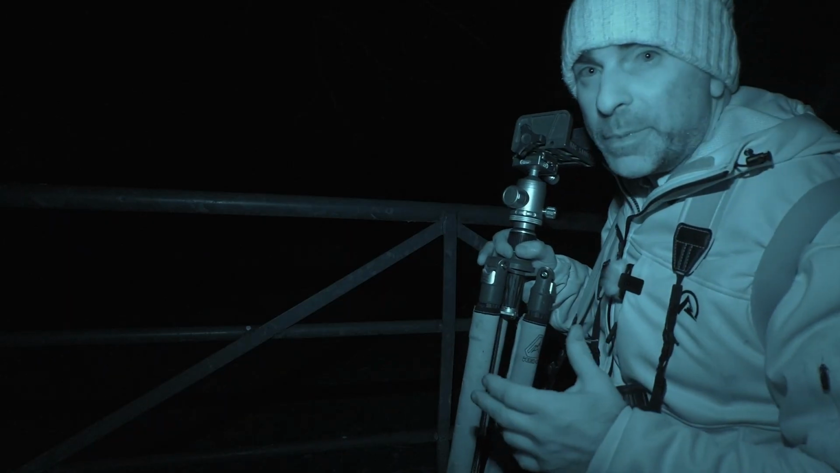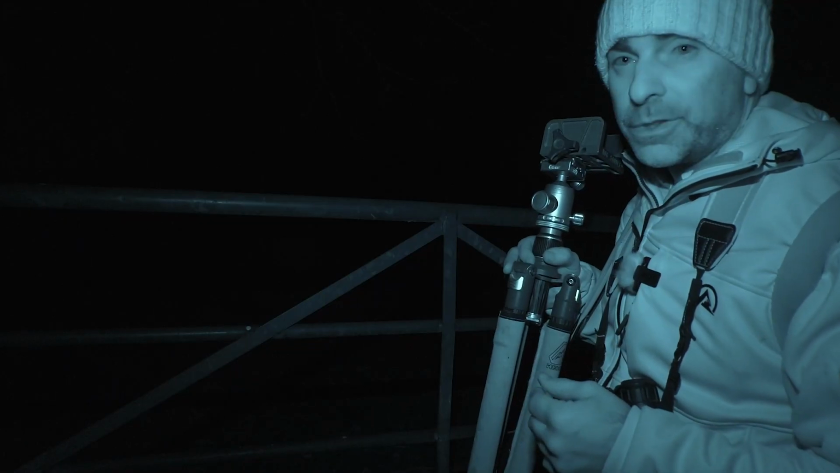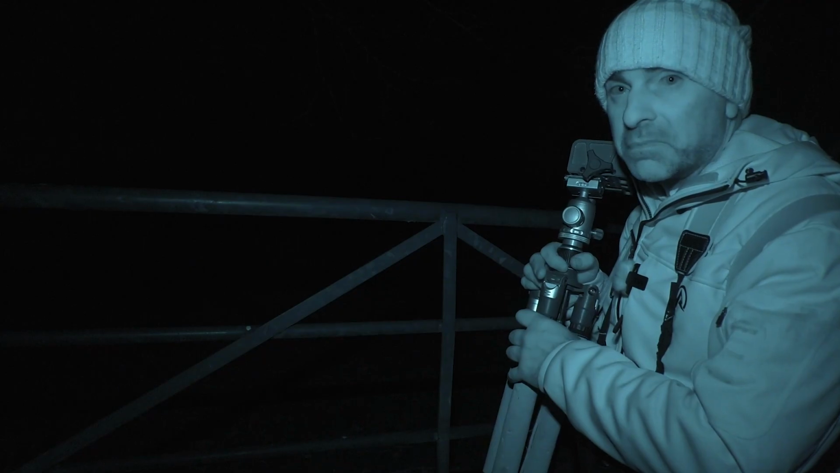Because this is quite a small bit of ground, I brought my 223 with me this evening, and I'm also using a night vision scope. I'm using the TD50, the infrared TD50L, nice little scope that, and should be plenty up to what we're doing this evening. Right, I'll hop over and have a look.